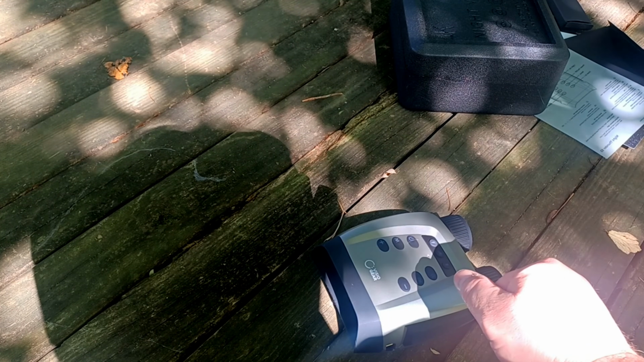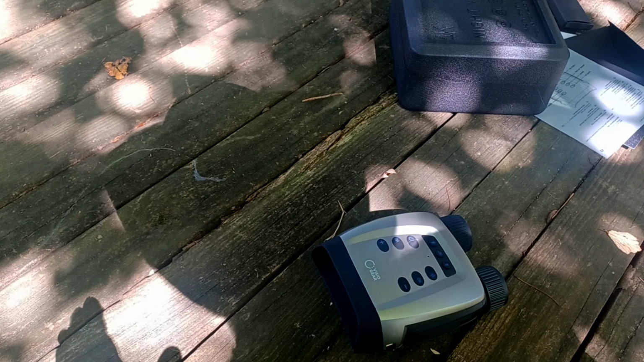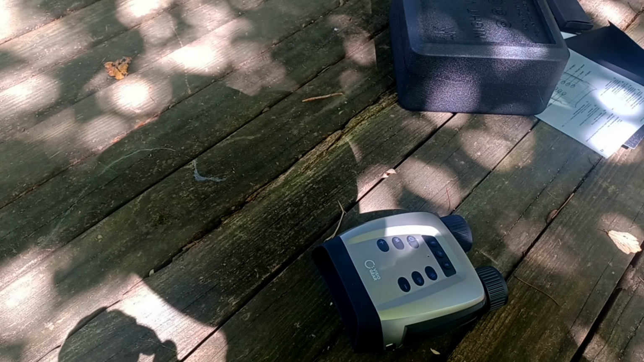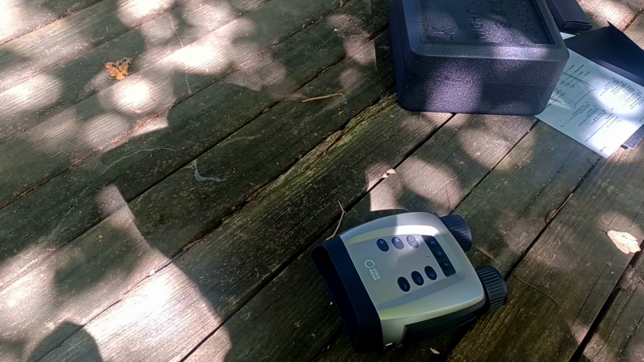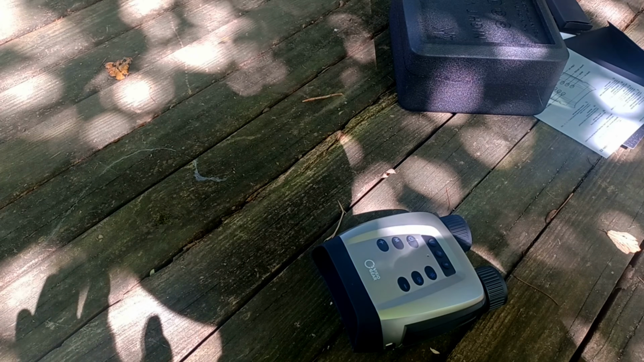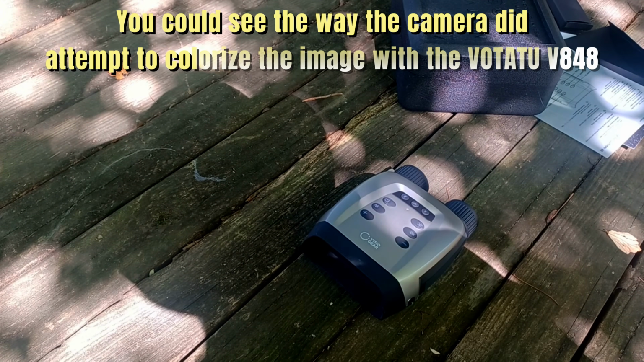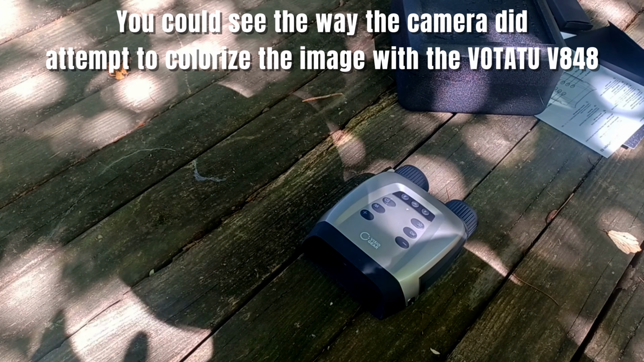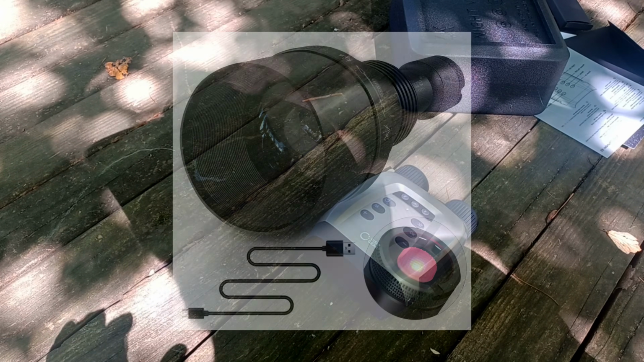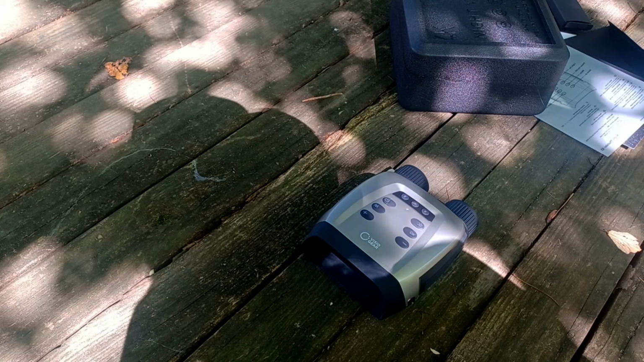Okay, now one other thing I did want to mention, this uses AI technology. You have various modes on this. You have daylight mode, then you have passive mode, which is infrared but without the illuminator turned on. And with that, if there's enough background ambient lighting, the AI will actually fill in the blanks and colorize the image, okay? Now, you can also use a remote off-board illuminator, and if you used a 940 remote off-board illuminator, you would gain a pretty good level of stealth with this, okay?